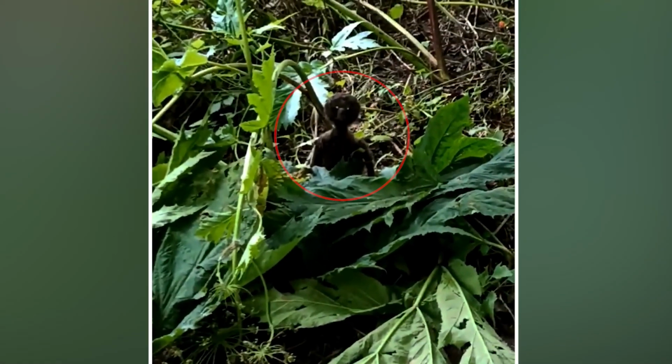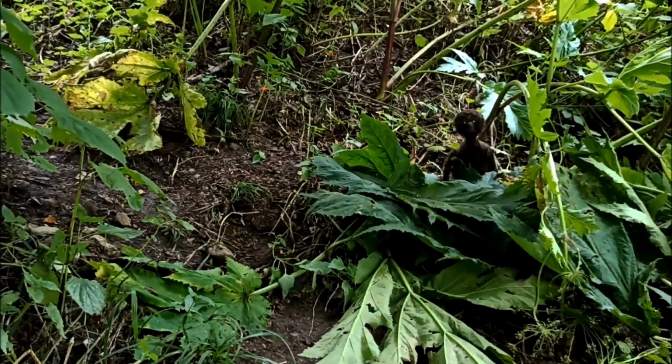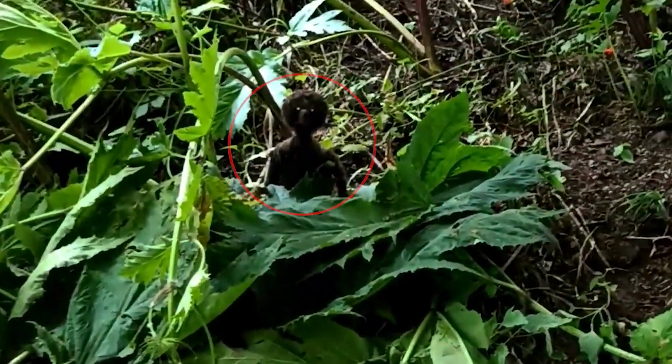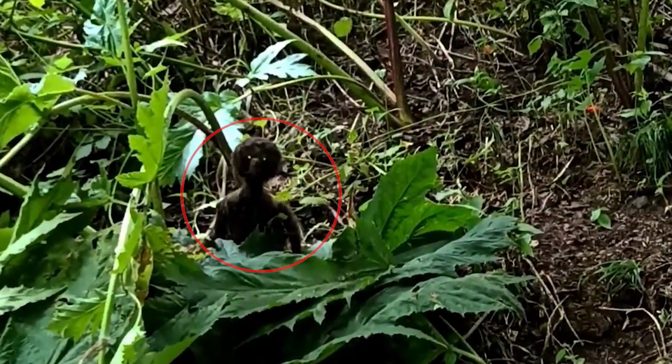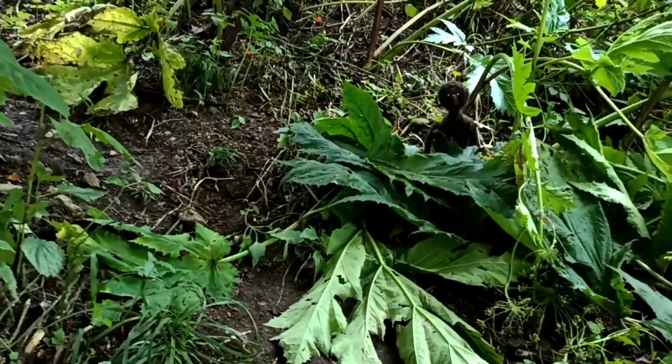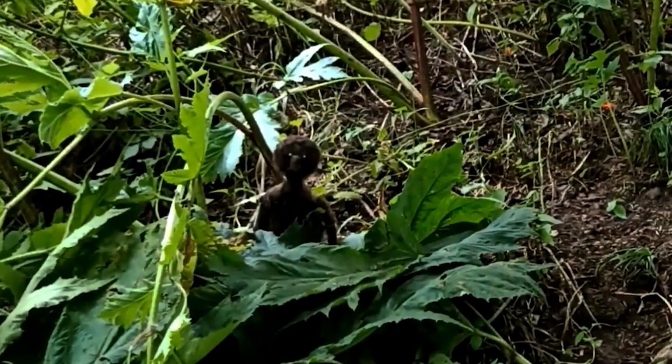With a black humanoid body and eerie white eyes, the creature's facial features were obscured by its shadowy appearance, and it was unlike any known animal. Captured on camera, this unsettling sight sparked speculation about whether it was a humanoid guardian of the woods, a small Bigfoot, or an extraterrestrial being.